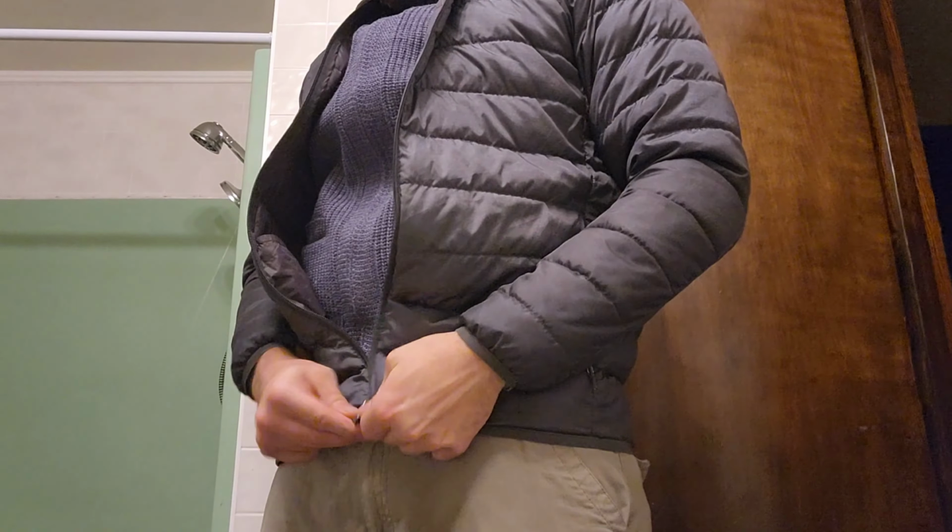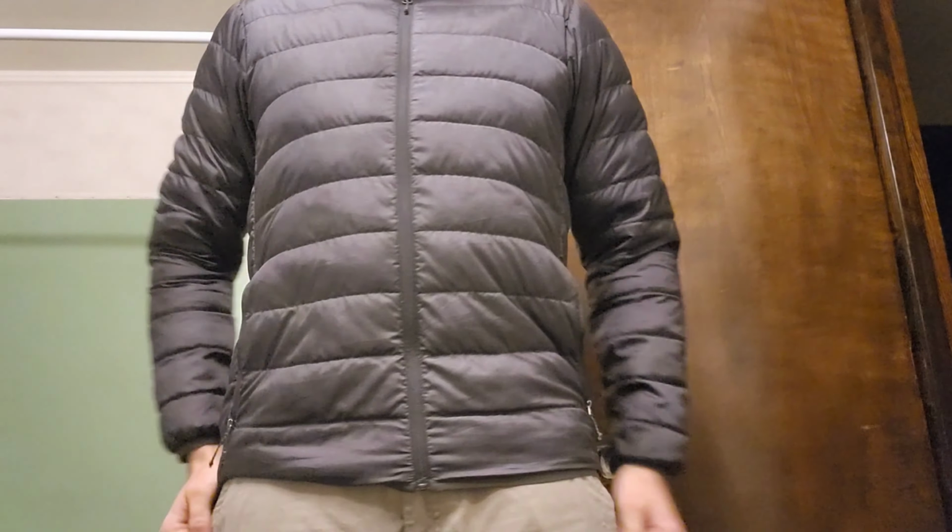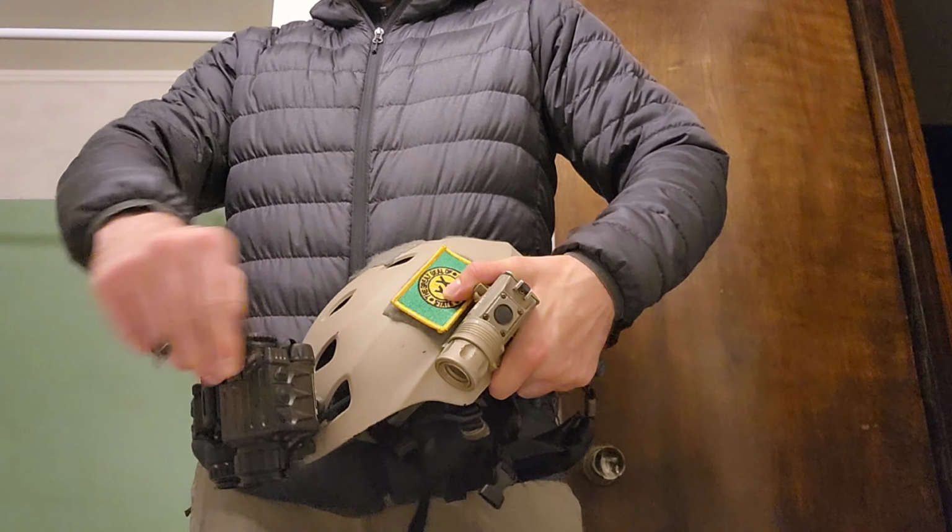Howdy, today we're going to be talking about bridging night vision with thermal. For the thermal, I have an Armasight Sidekick 640, and for the night vision, I have a PVS14 Elbit Gen 3 Wide Phos, nothing special.